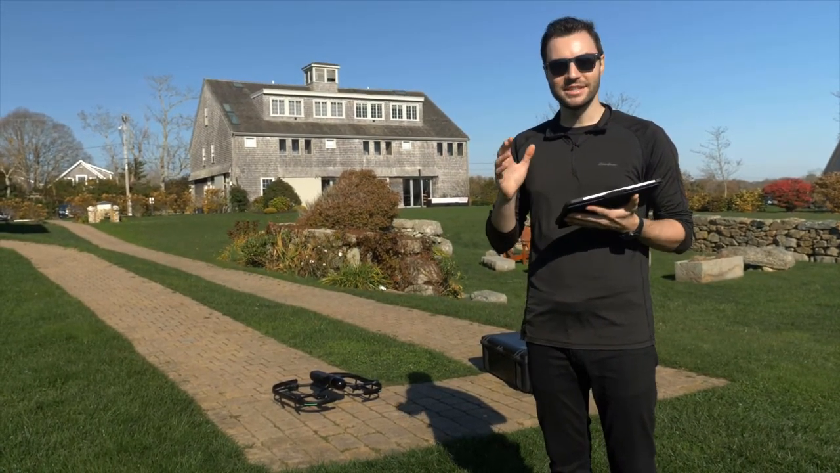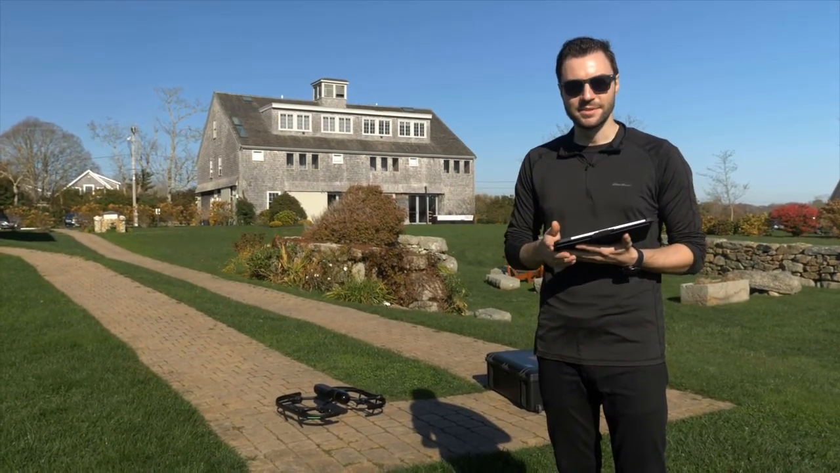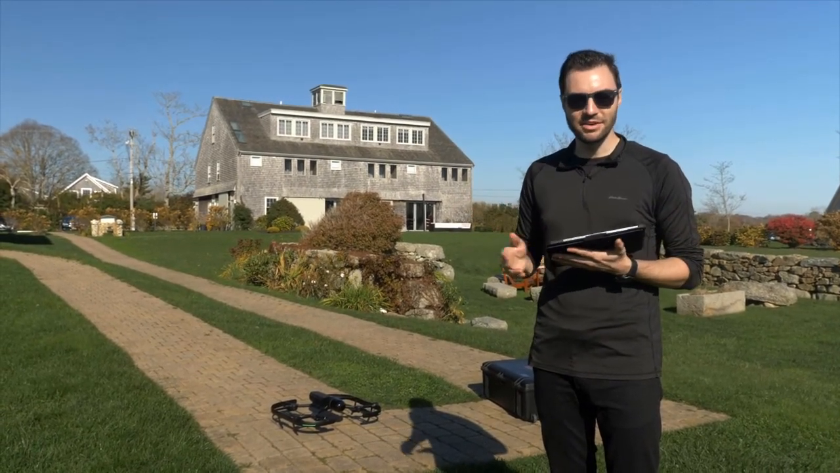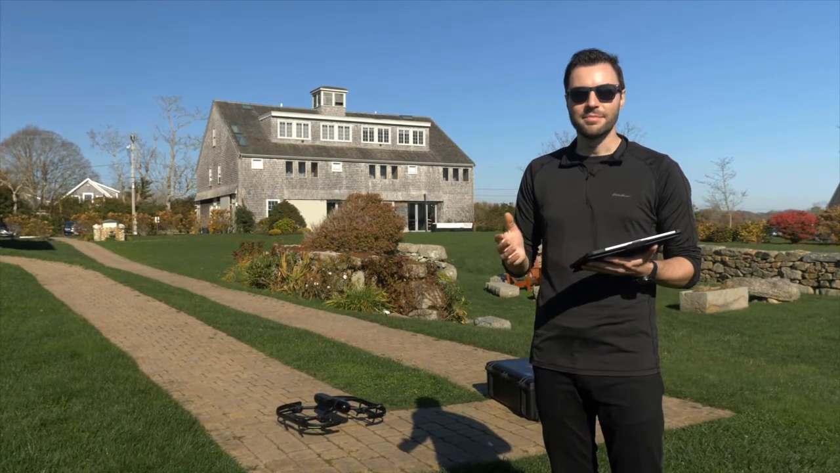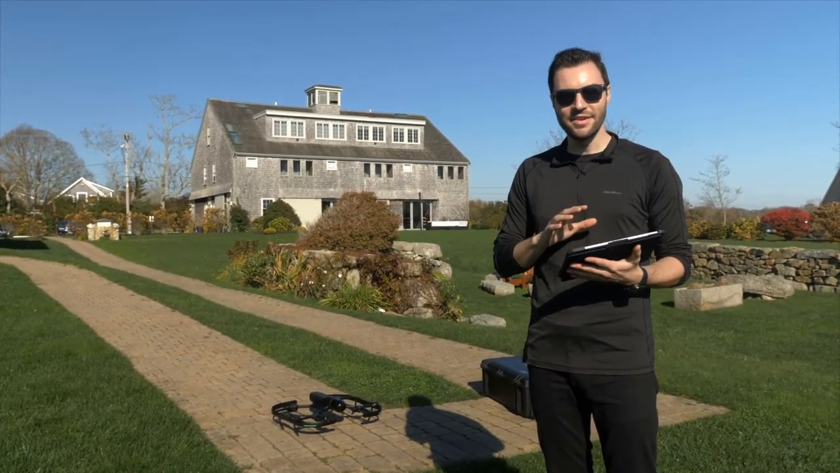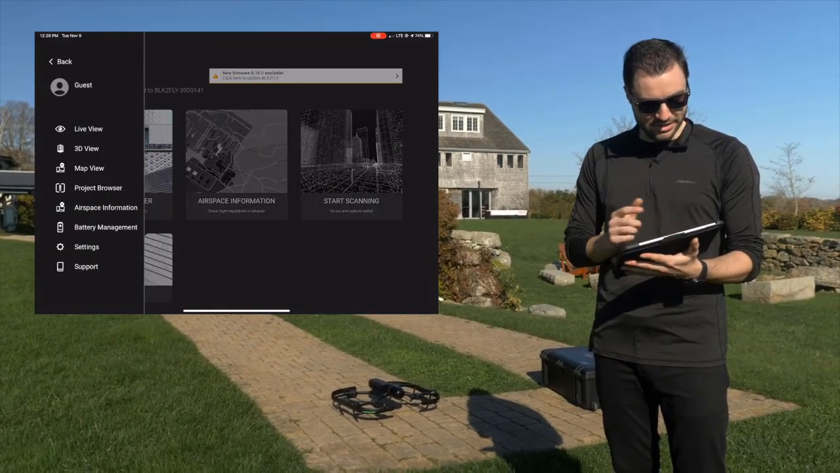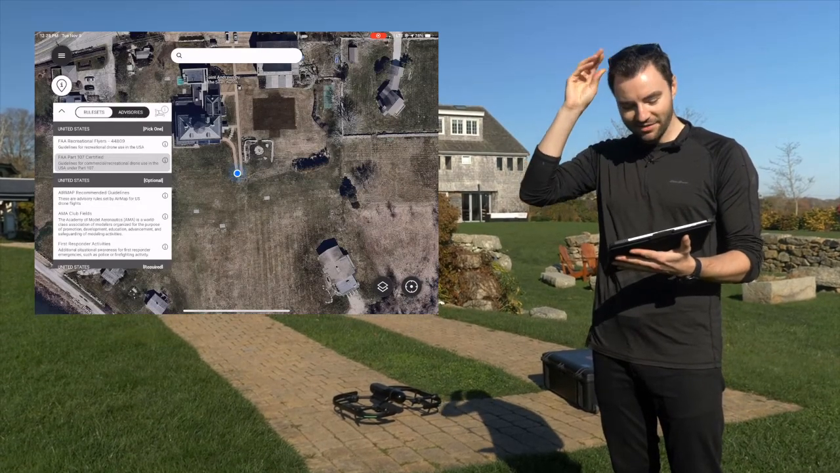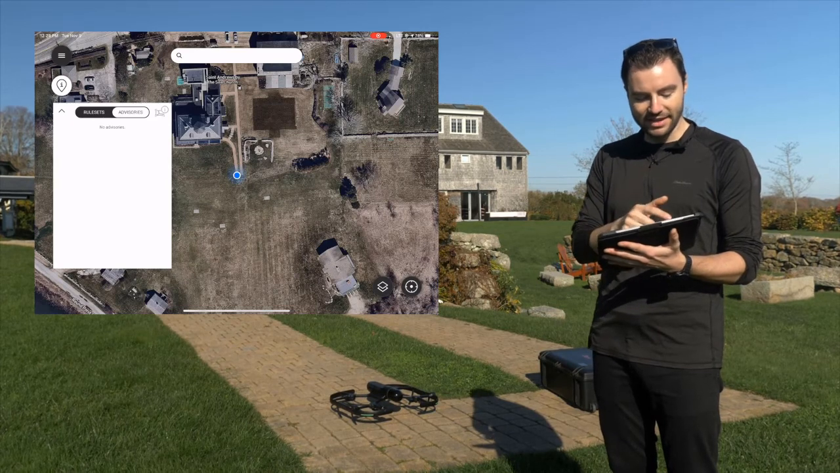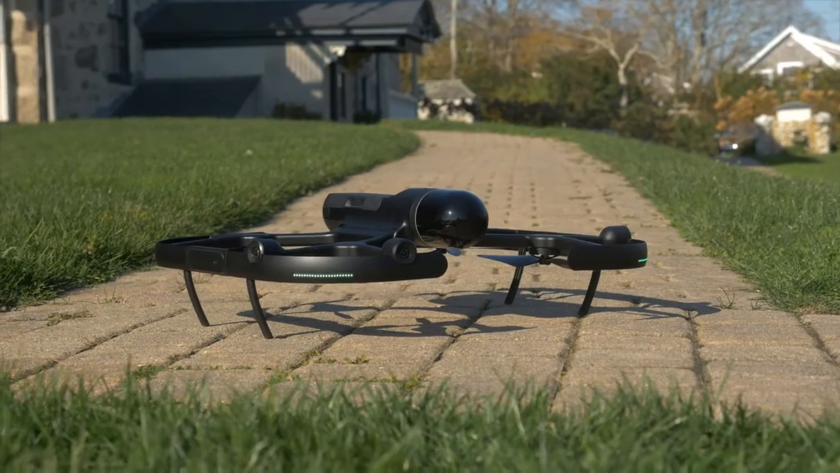Before I take off, I always like to take two things into consideration: the weather and the local airspace regulations. For weather, it's a beautiful day. It's a little bit windy, but nothing that the BLK2FLY can't handle. As for airspace regulations, everything is made really easy with the BLK2FLY Live app because it's built into the app. So if I go to the hamburger menu here and I tap on airspace information, I can see a satellite view of my location. And if I tap on advisories, I can see that there are no advisories in this area, which is great. It means I'm all ready to fly.